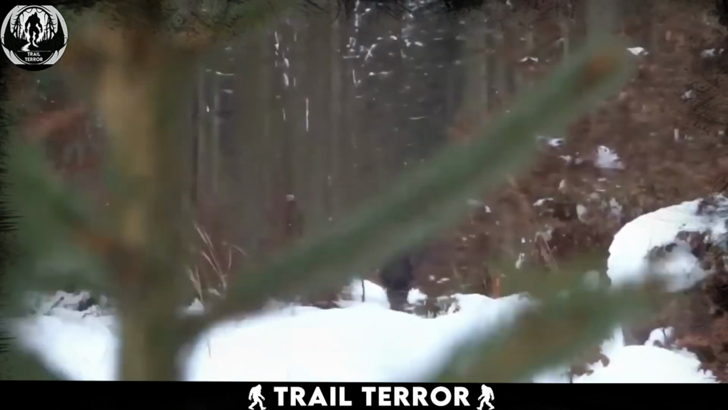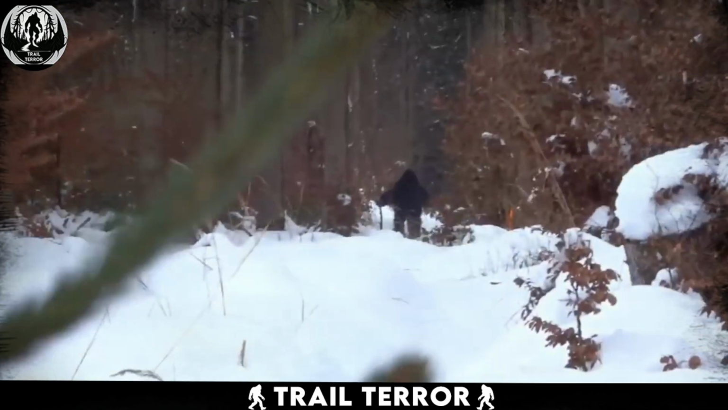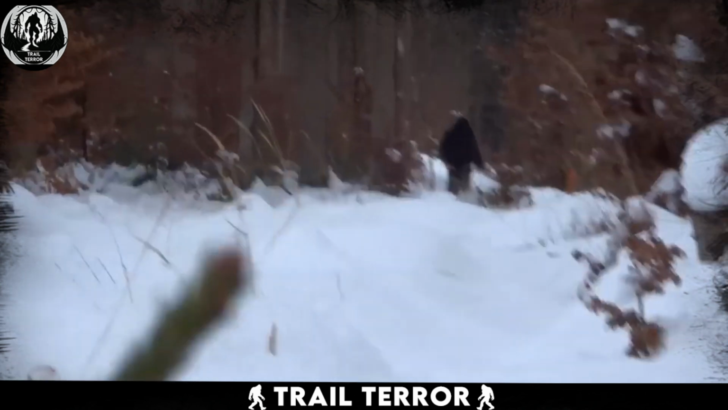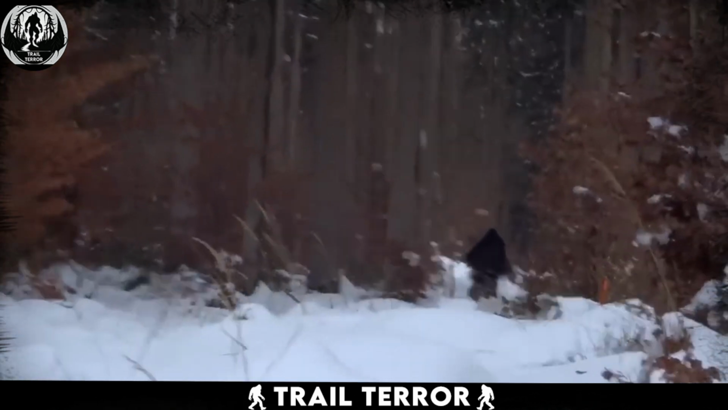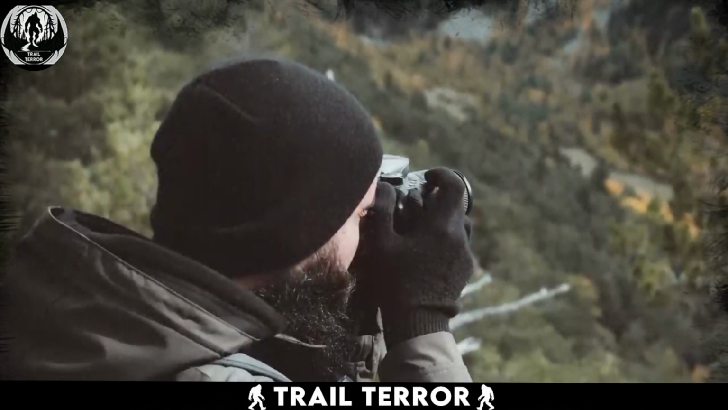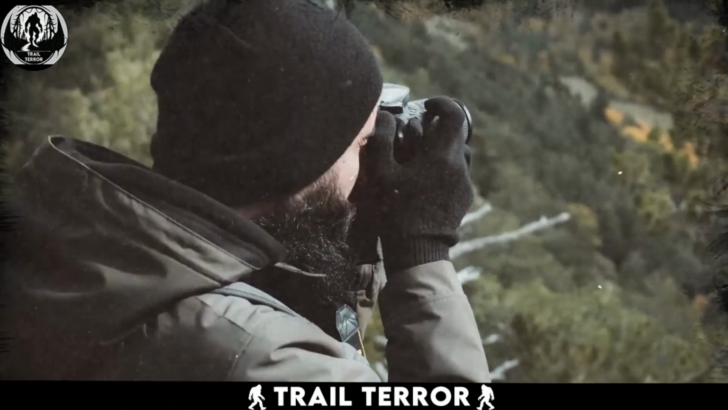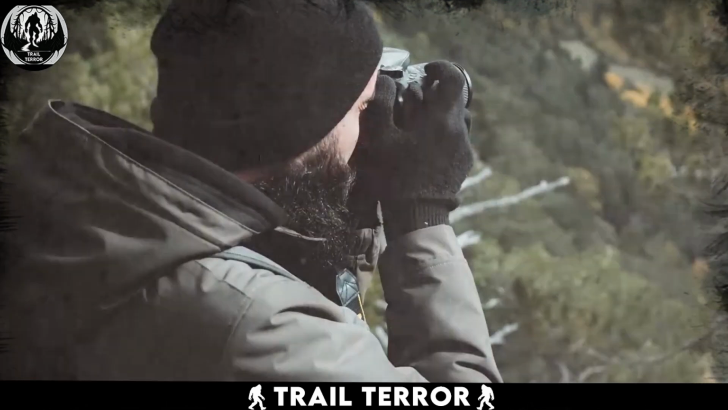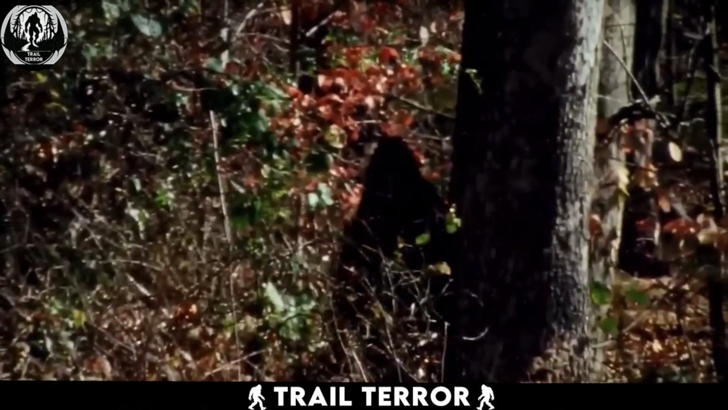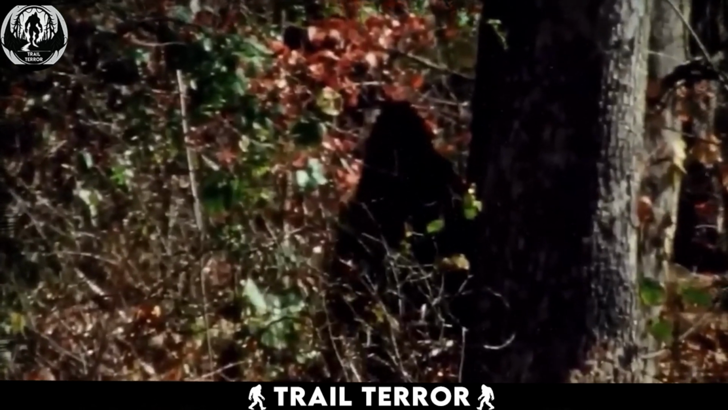Bigfoot sightings are a rare occurrence because these elusive creatures tend to avoid cameras and being seen by humans. However, one thing is for sure, they love lurking. In this video, a hiker was exploring the woods, recording the beauty of nature and the surrounding forest. During his venture, he noticed some movement in the distance. Upon closer inspection, it became evident that this movement was caused by a dark-furred creature lurking behind a tree.